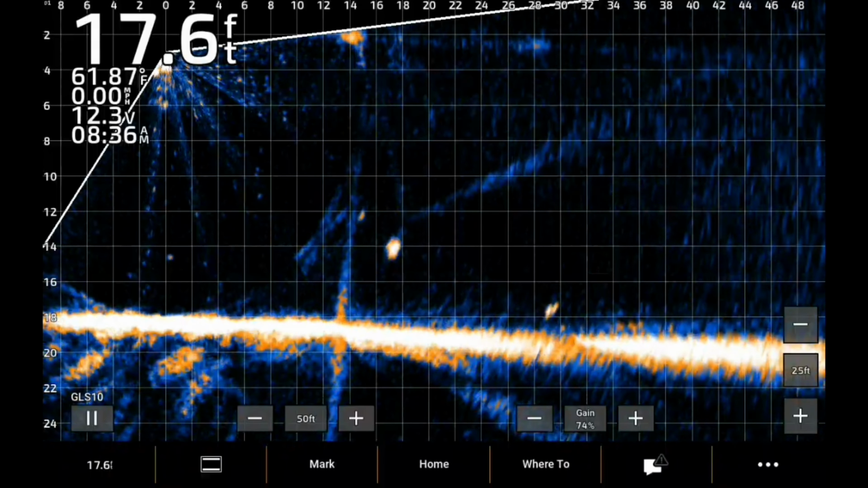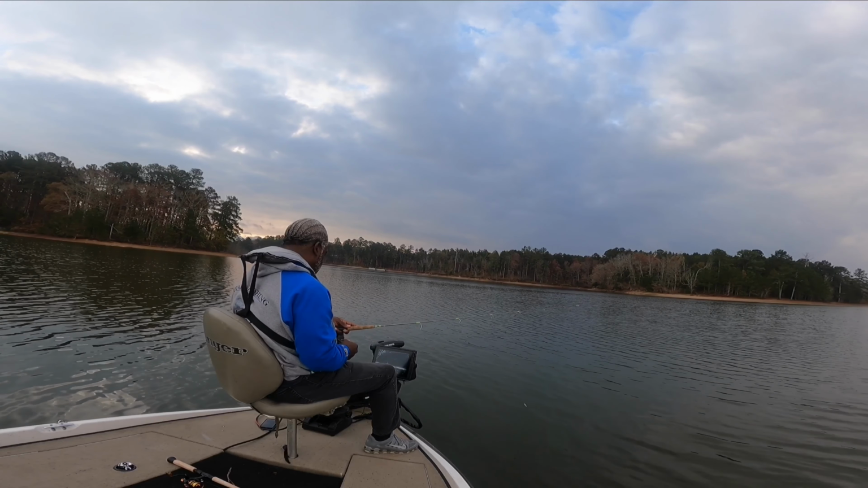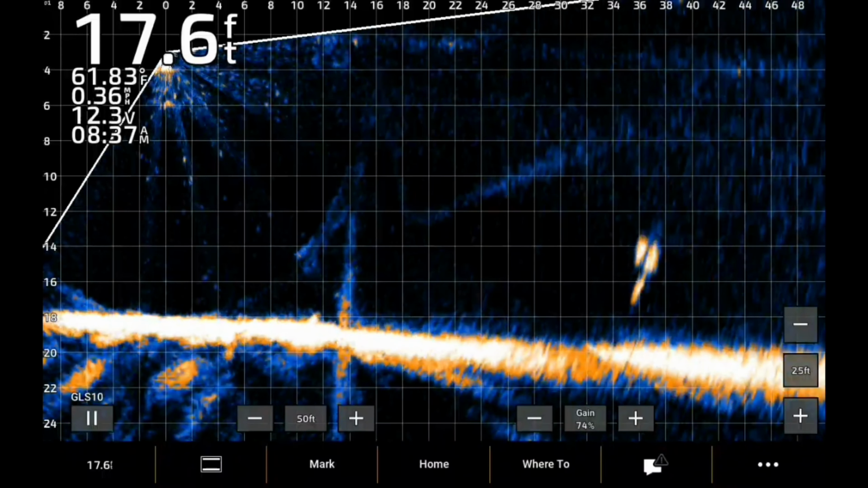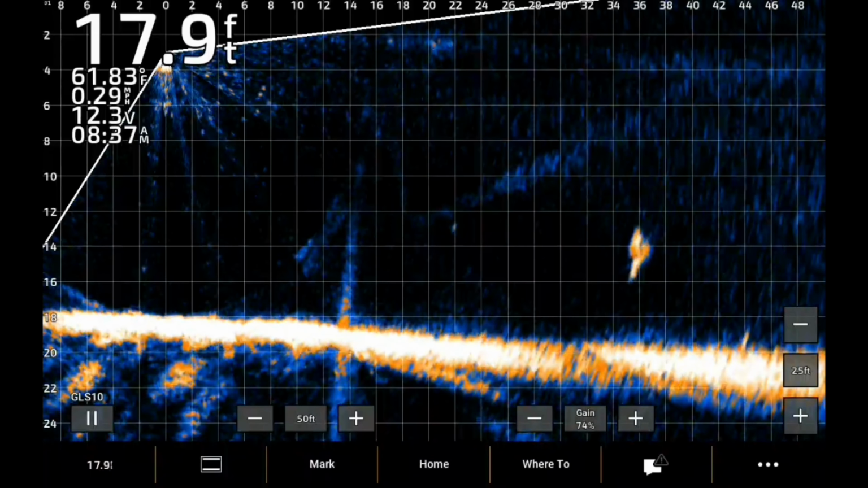You don't get to be big by being stupid. It's still out there, 36 feet now. Change my bait, fish out of it. Here we go.